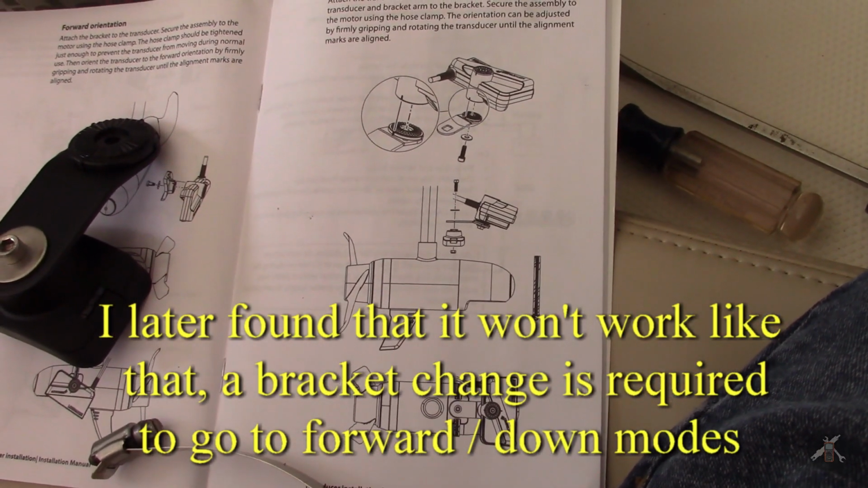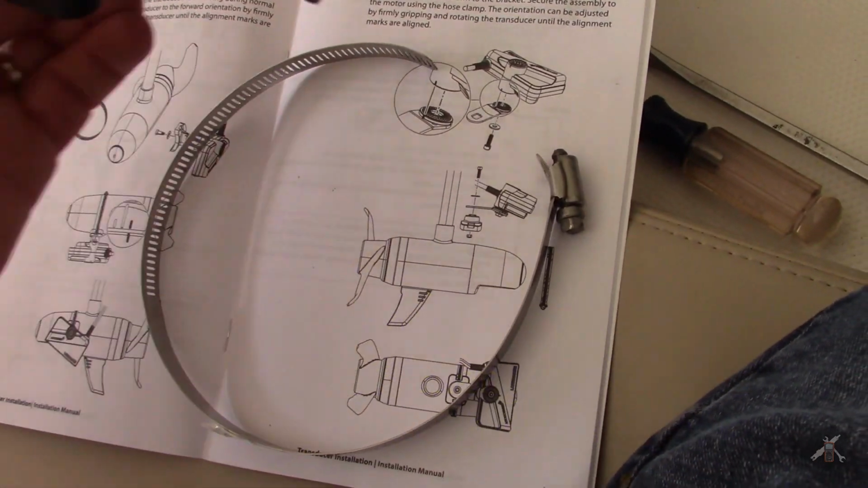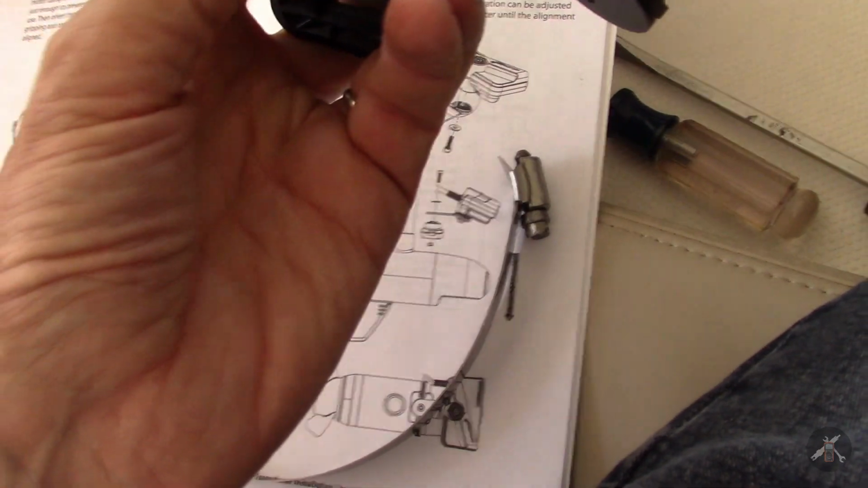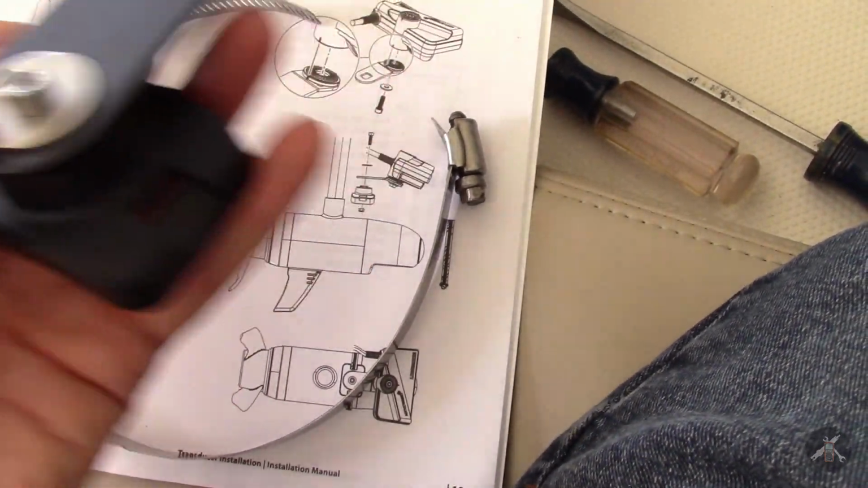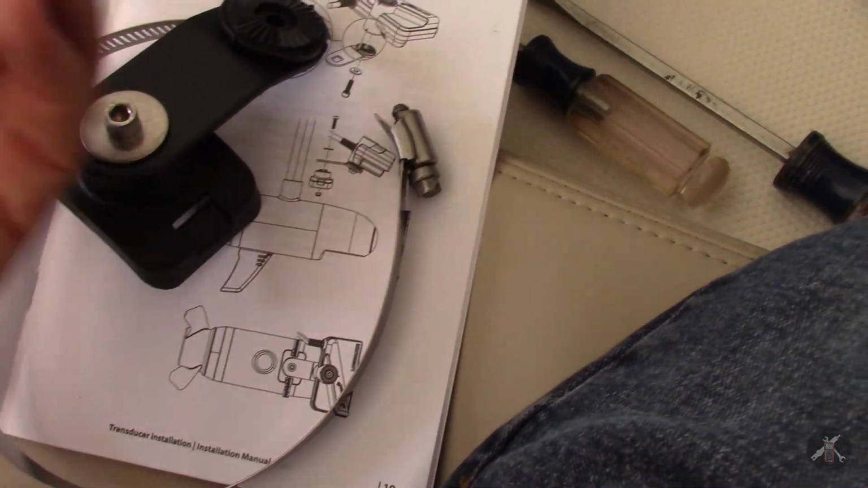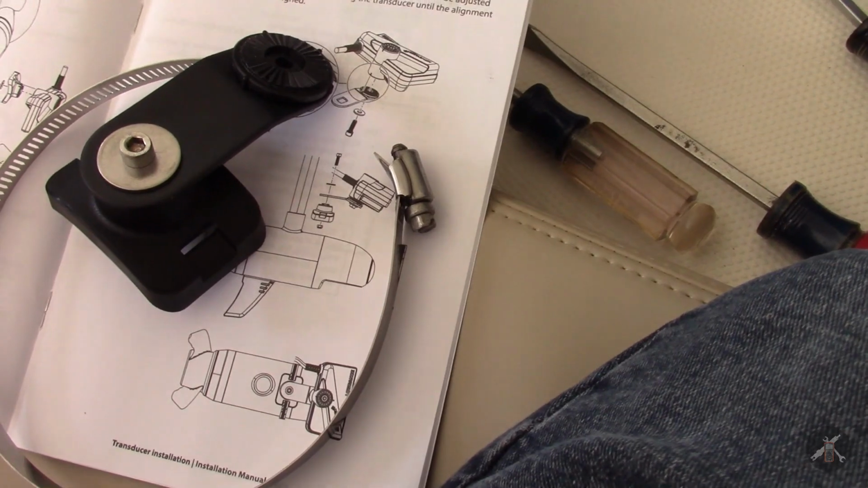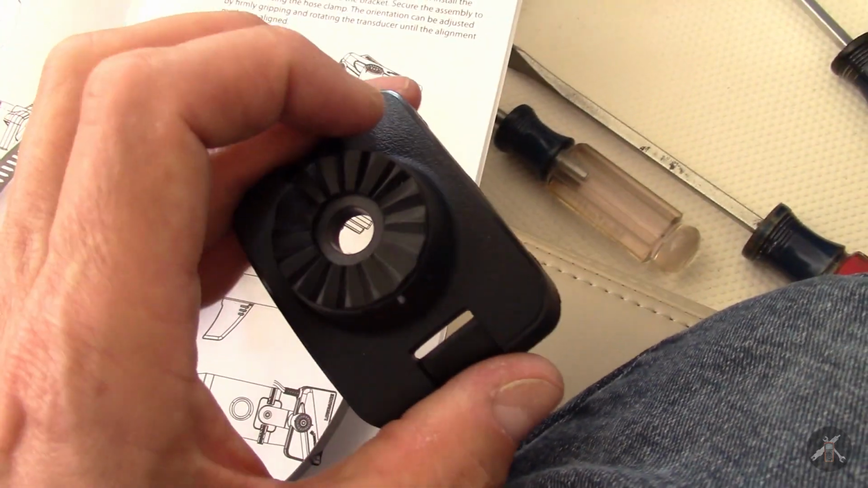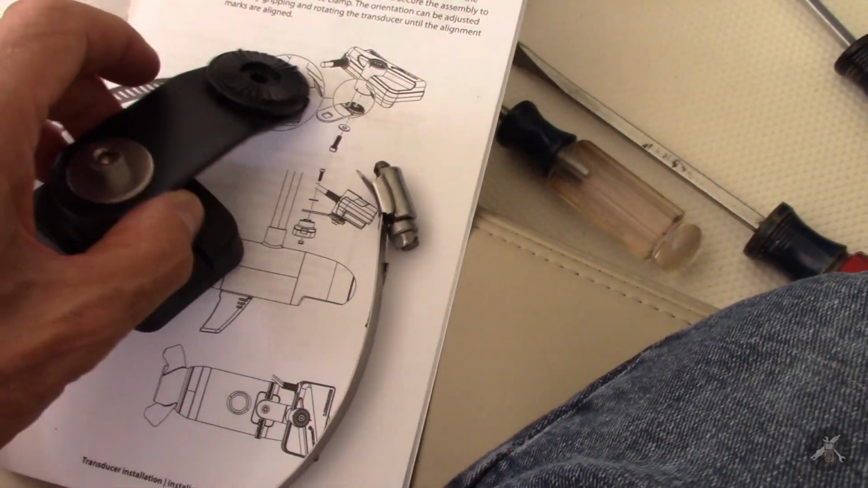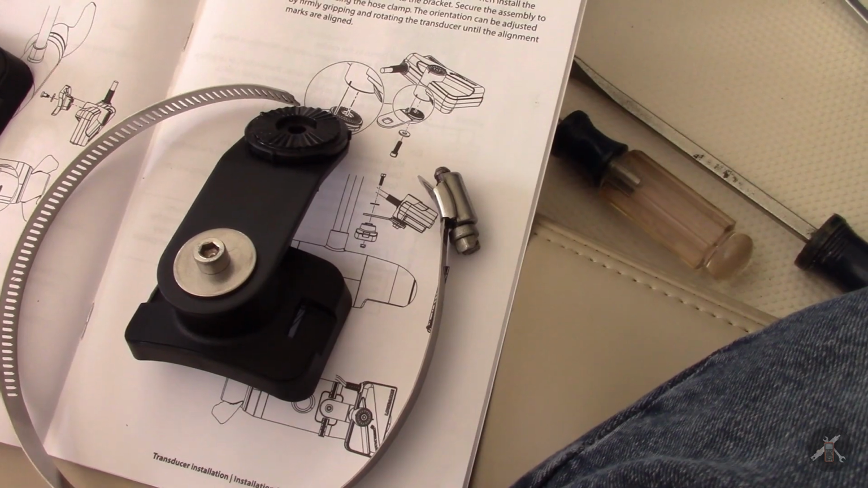So we'll start there. Looks like what I need to do is run that clamp through the slots in this bracket. And we got that one, and we got this one, and I think this one ends up being the side mount, and this one becomes the top mount. So let's see what I can do here.